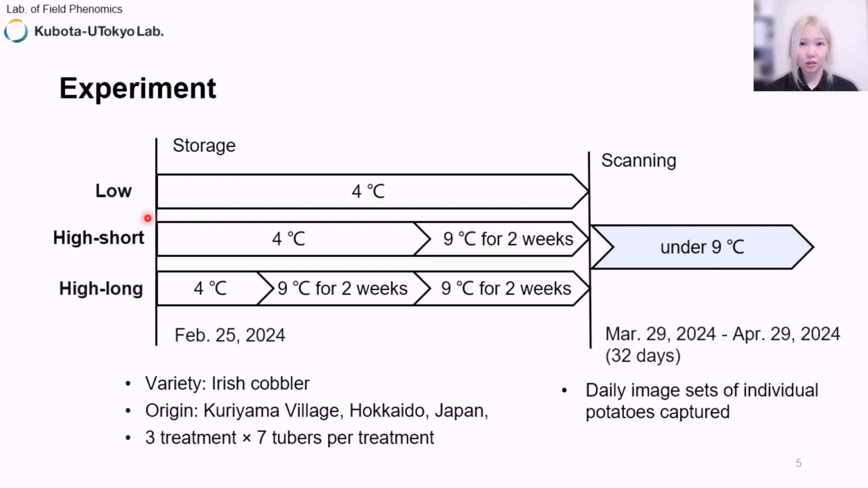In this experiment, to evaluate the effect of different storage temperatures and durations on sprouting, we established 3 treatments: low treatment, high-short treatment, and high-long treatment.